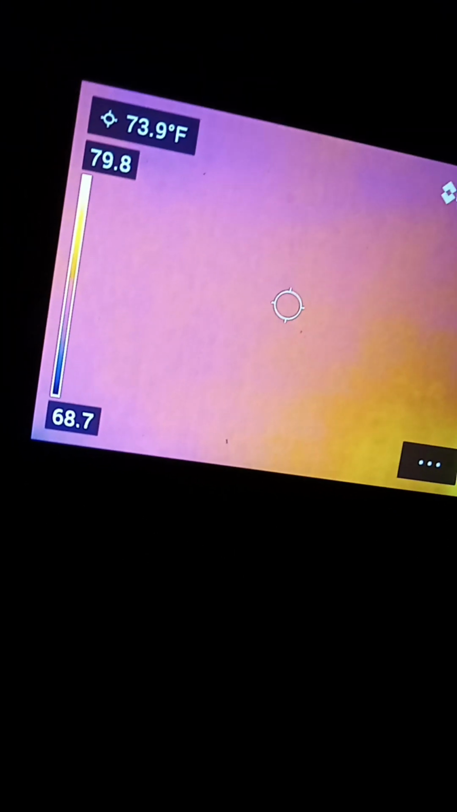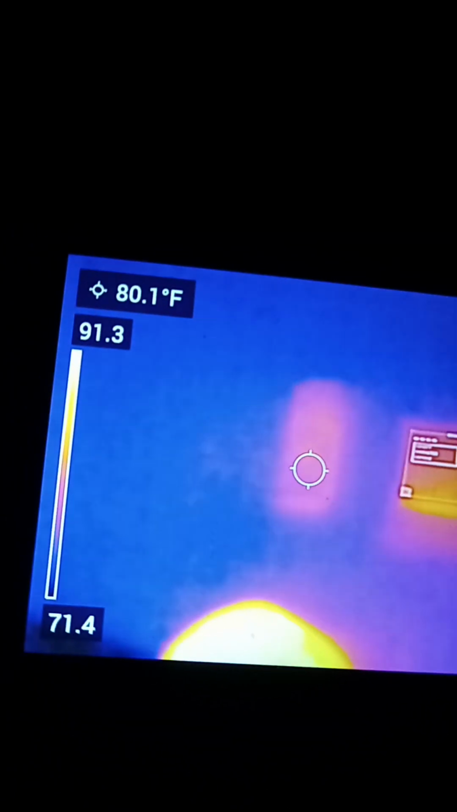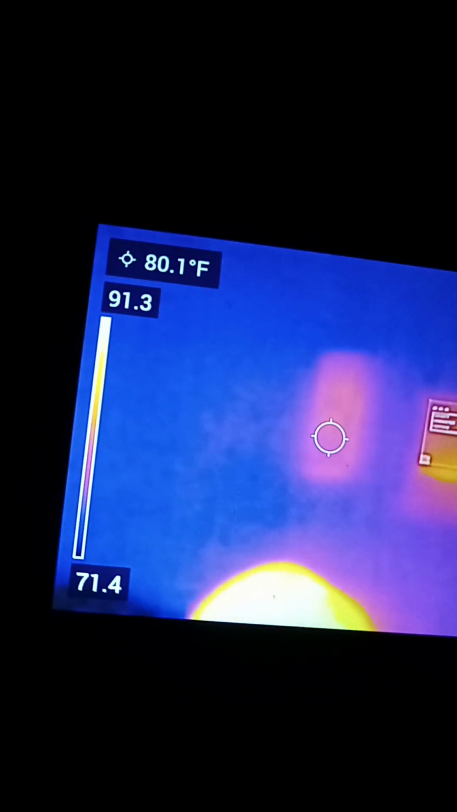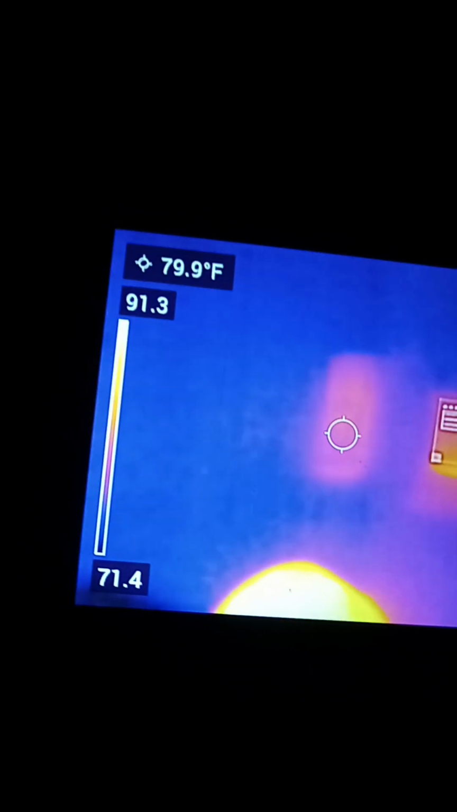So right now, I would say the Olympus recorder is where the circle is, and it's warm. It's 91.3 degrees, and it's kind of like a purplish pink.